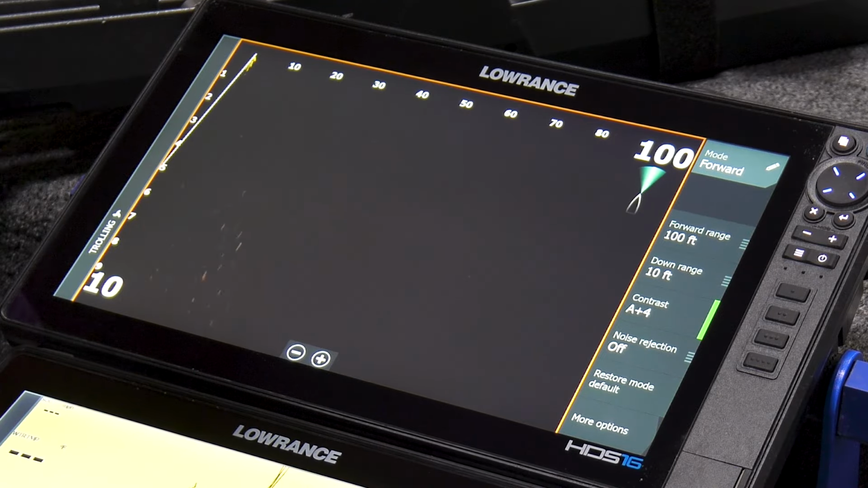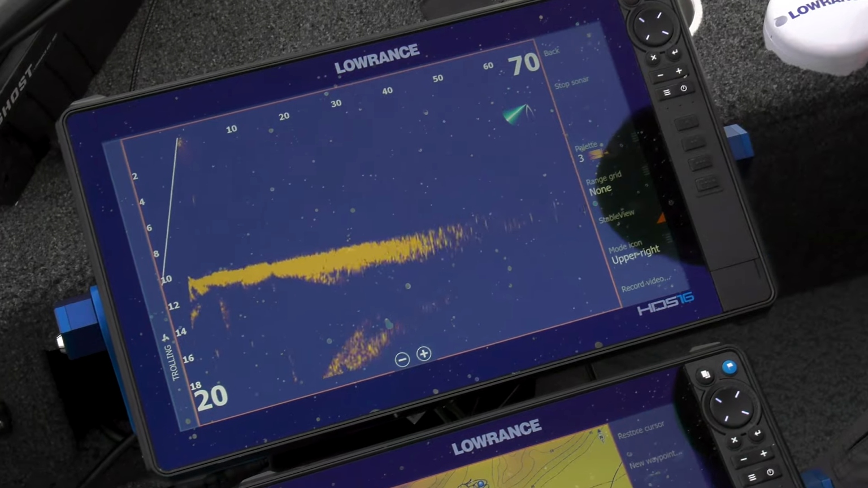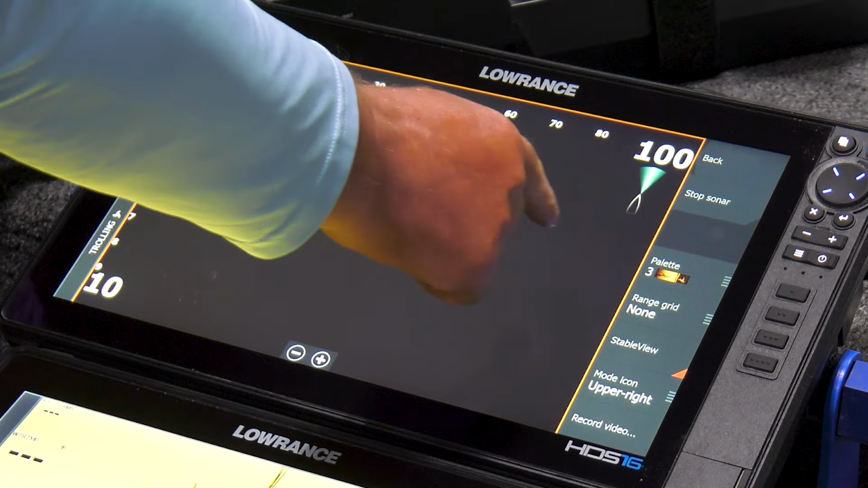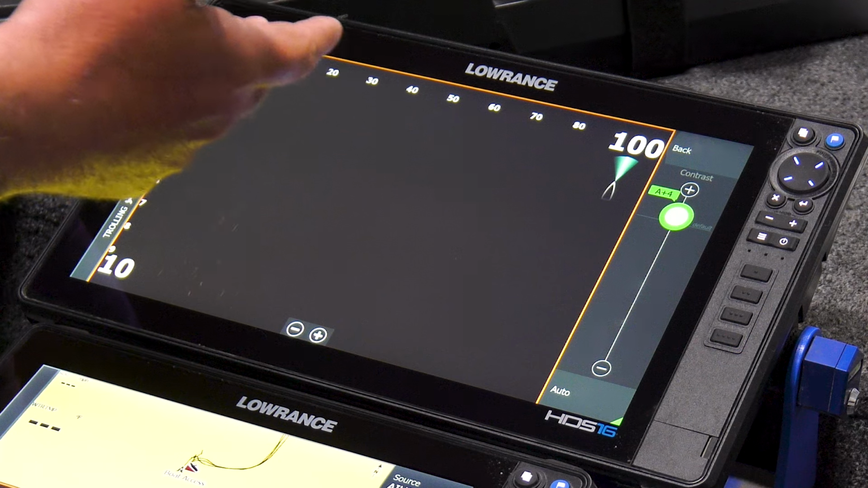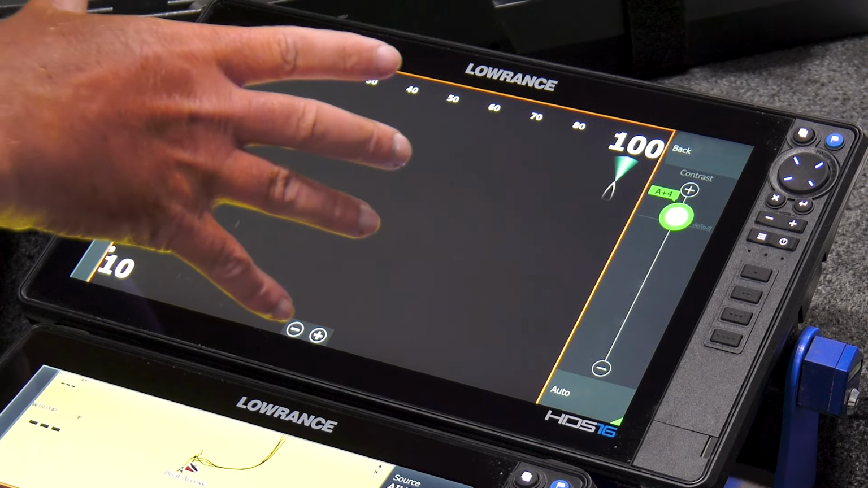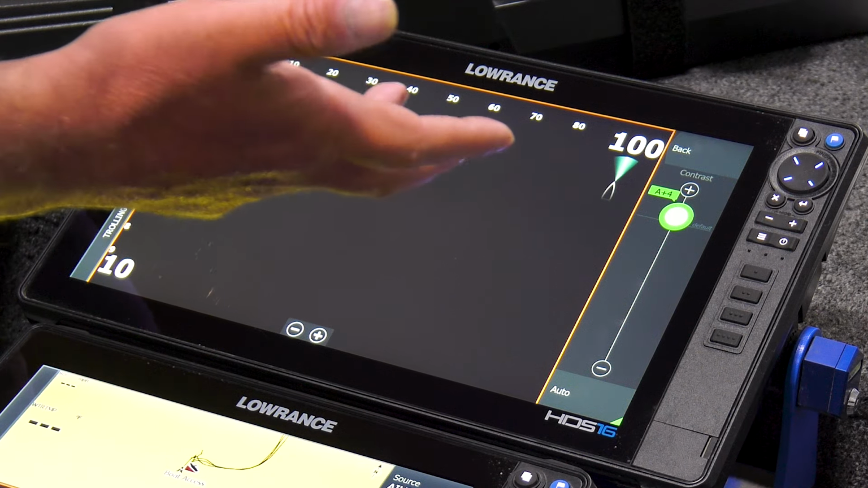I keep my noise rejection off. On more options, I put stable view. I always have stable view on just to level your screen. And as far as the palette, that can be personal preference. But on the contrast, a lot of times what I like to do is I like to knock it down in the sense that I don't want to have it high where everything is a bright mark. I want to knock that down. That way I can tune out weeds, I can tune out timber.